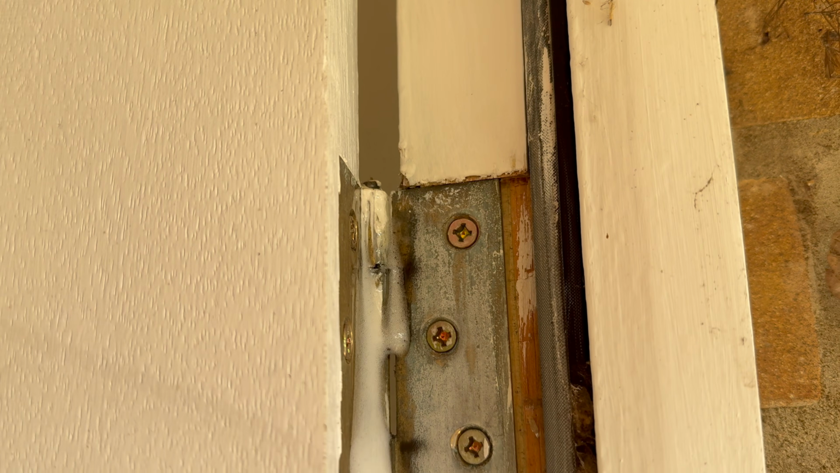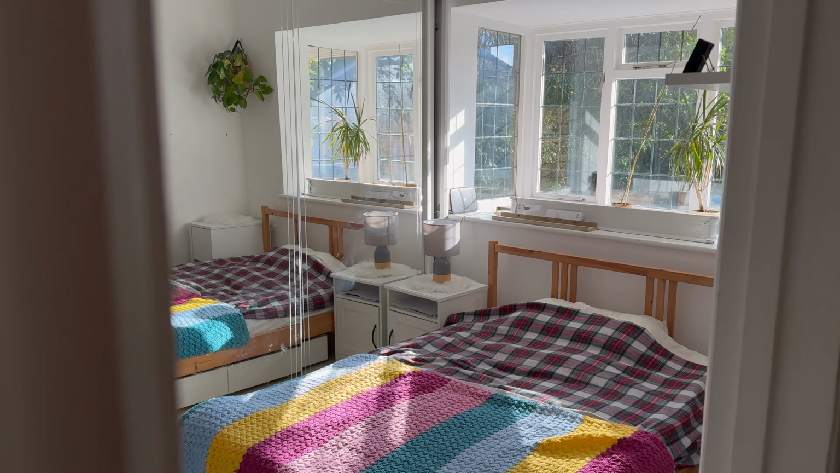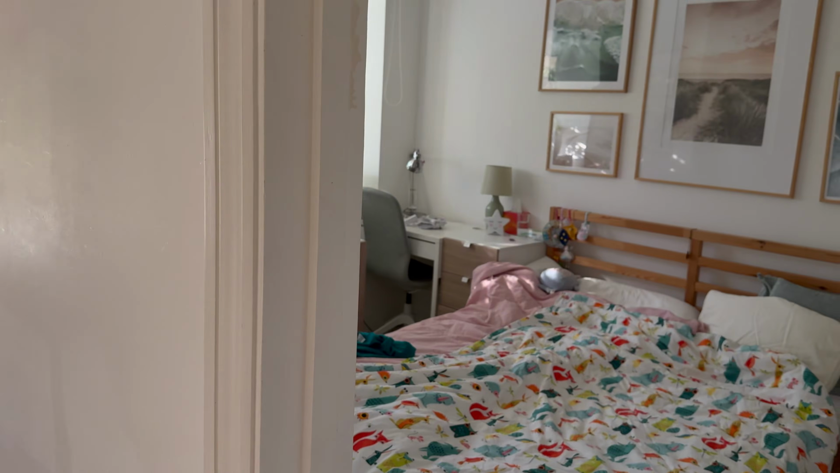Please excuse the mess. I've done this when my wife is out of the house because she would not have been happy. Squeaky door. It's one job down, another 100 to go. So we're in the entrance hall. This is a 3-bed bungalow with 2 toilets. There's one room, there's another there. I'm really doing the quickest tour I can possibly do.